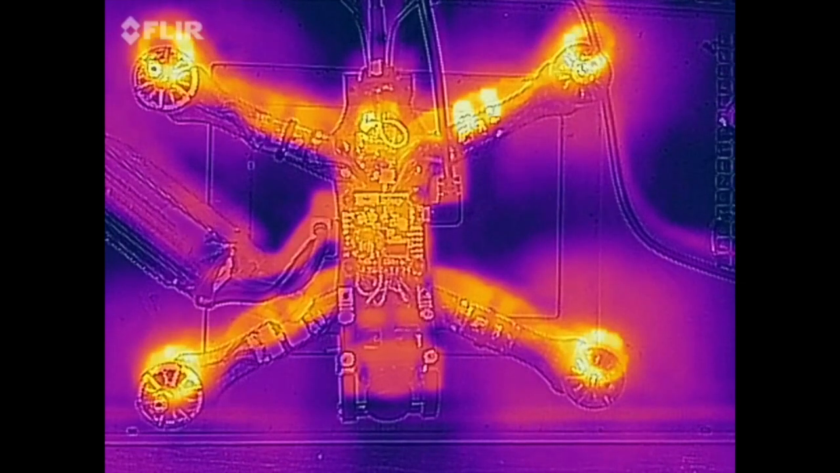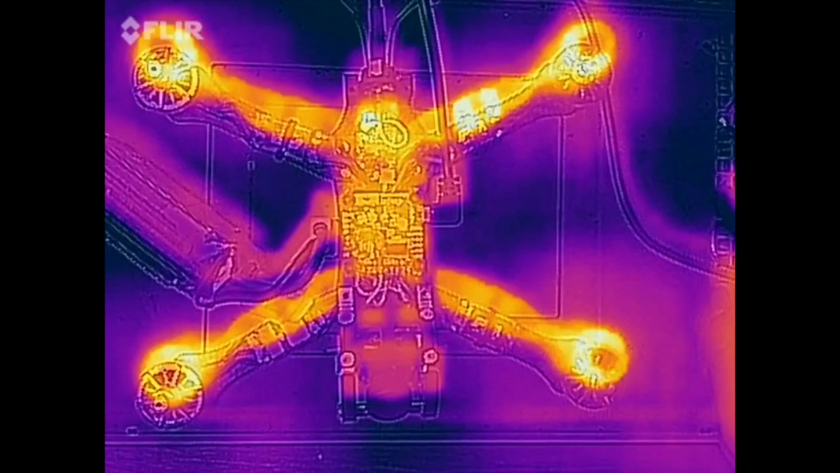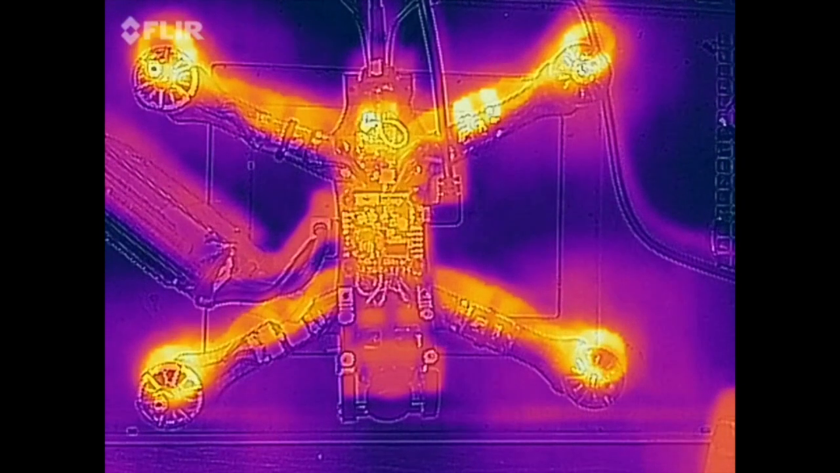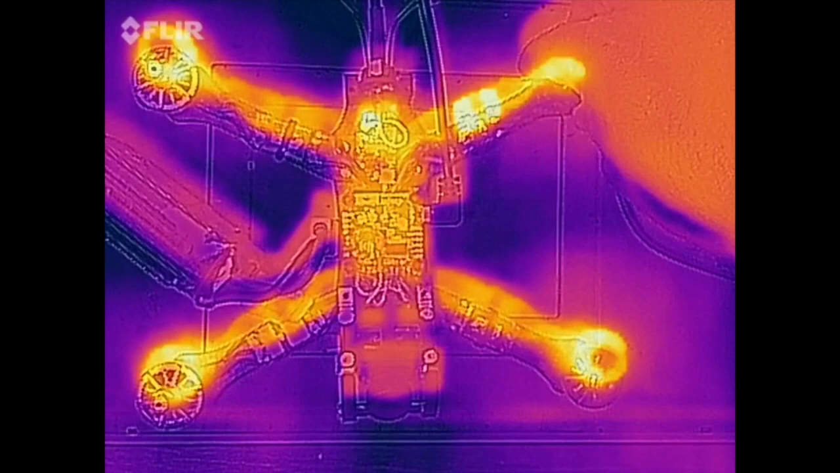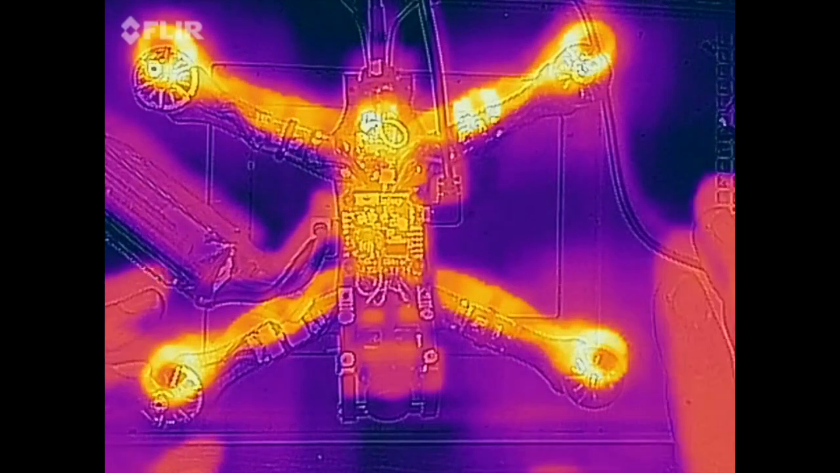And that is off. So we can see, even as it cools down, you can clearly tell that this ESC here is a lot hotter than the rest. In other motors it has resulted in a hotter motor, but on these ones they're hot to touch but not too hot, but that is untouchable.